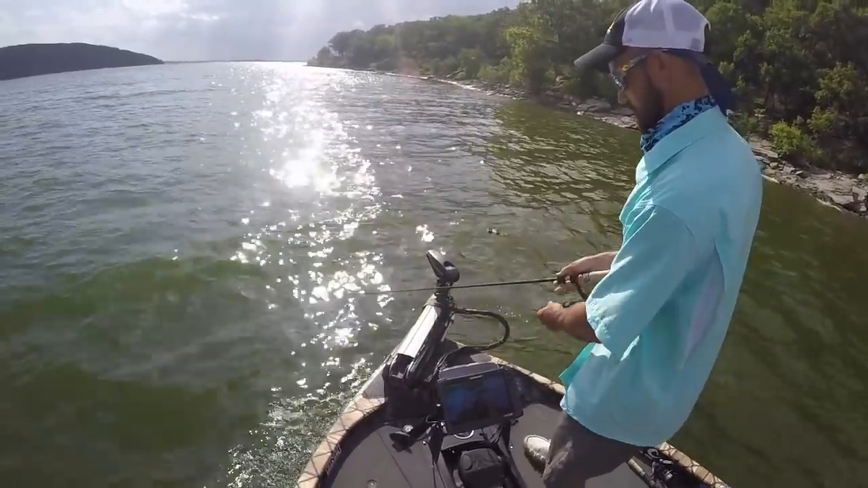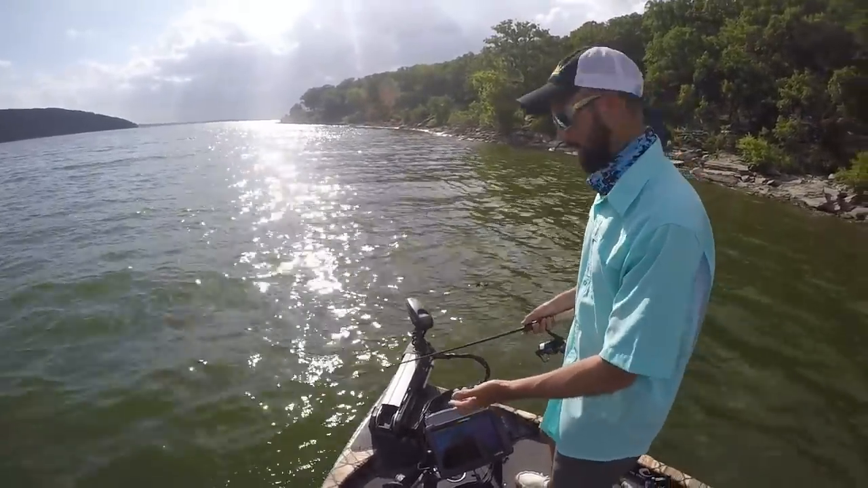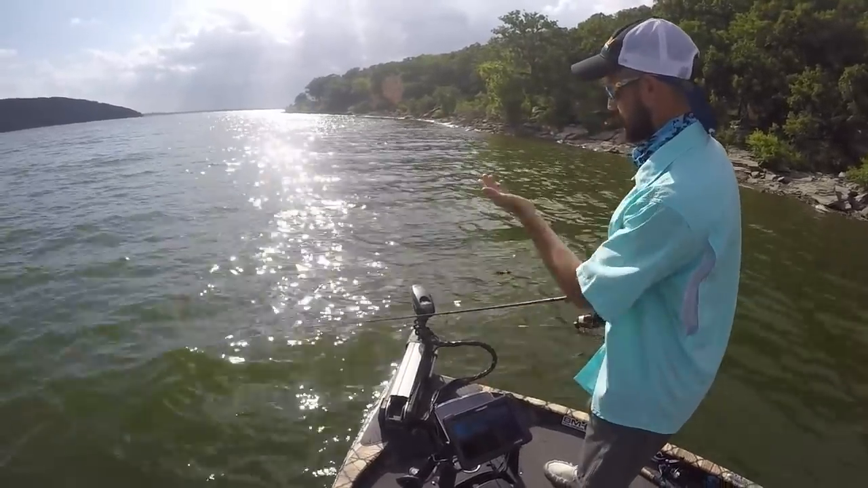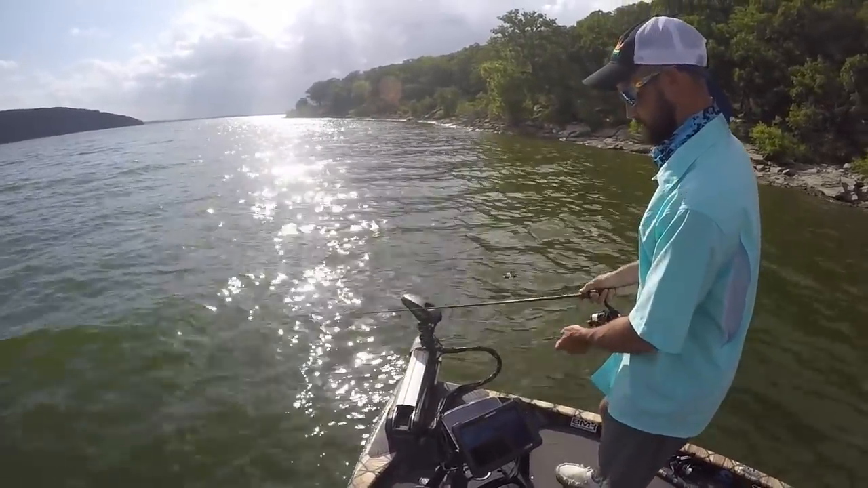There's a lot of fish down there right now. Make sure you know what that depth is. So I know I'm about a foot off the bottom is where I'm starting. The boat's going up and down. My jig's moving quite a bit on its own.